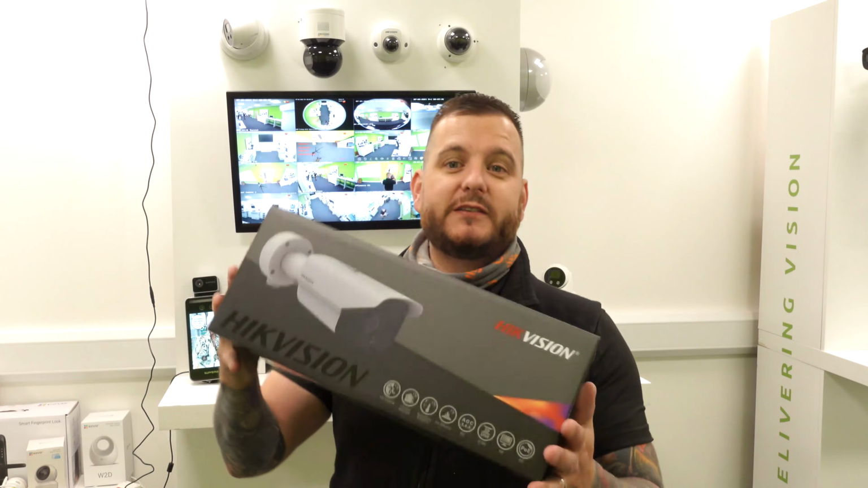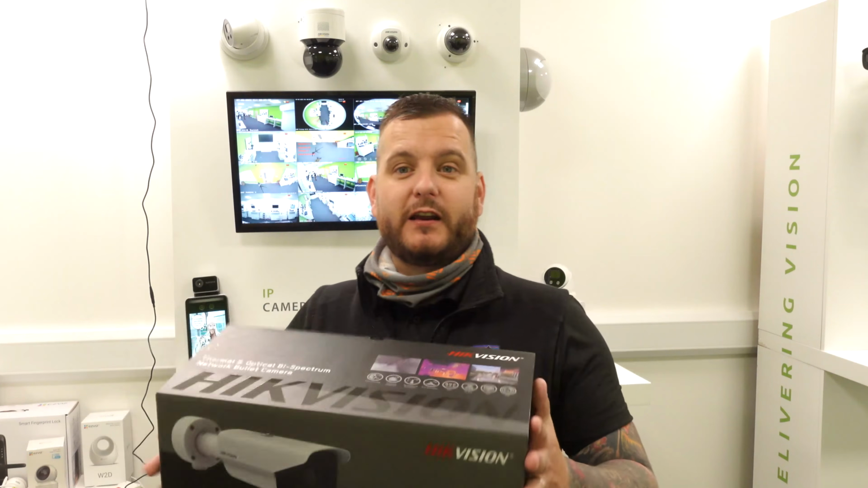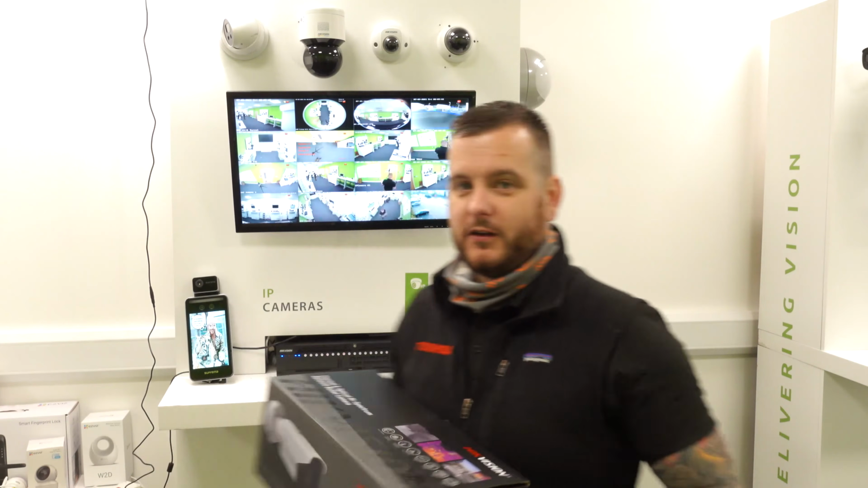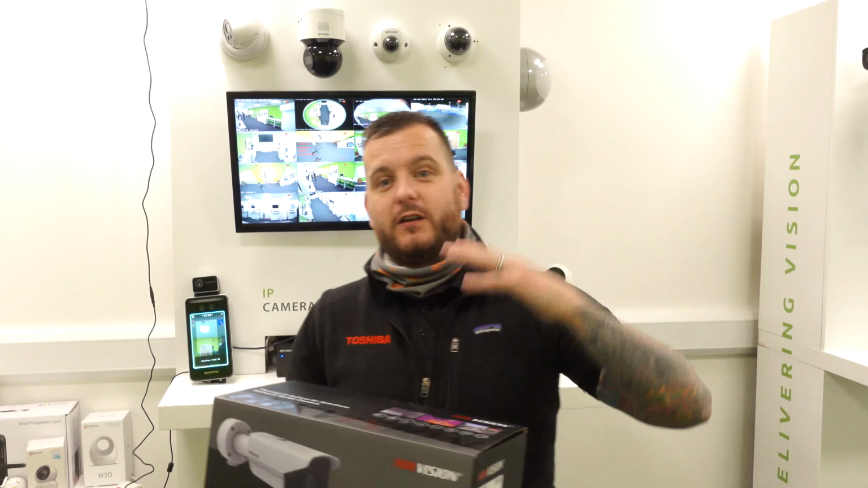So the first thing we're going to do is take it out of the box, take a quick look at it, then we're going to fit it outside and show you the quick and easy VCA configuration and how this can benefit you. It has the intrusion line crossing functionality, but it also has temperature detection.